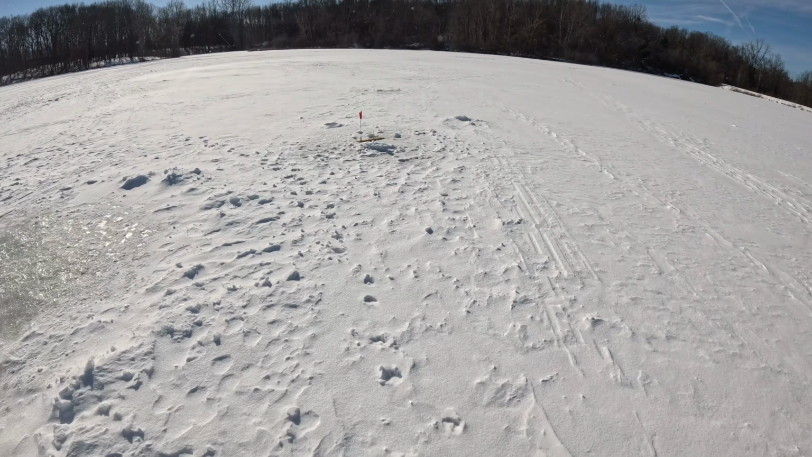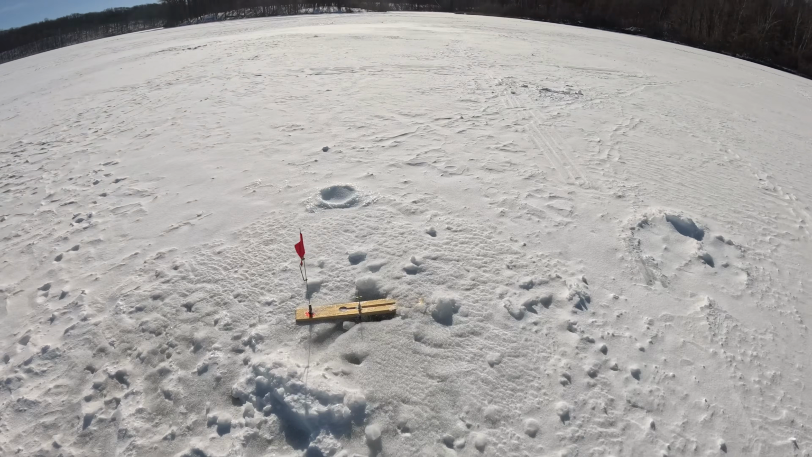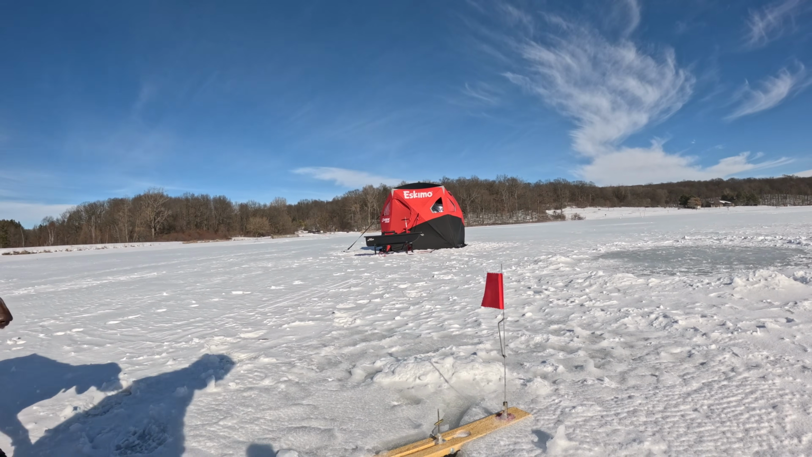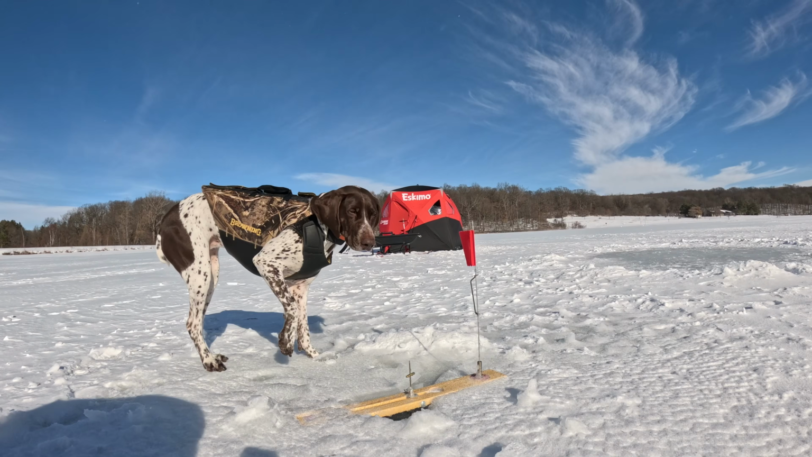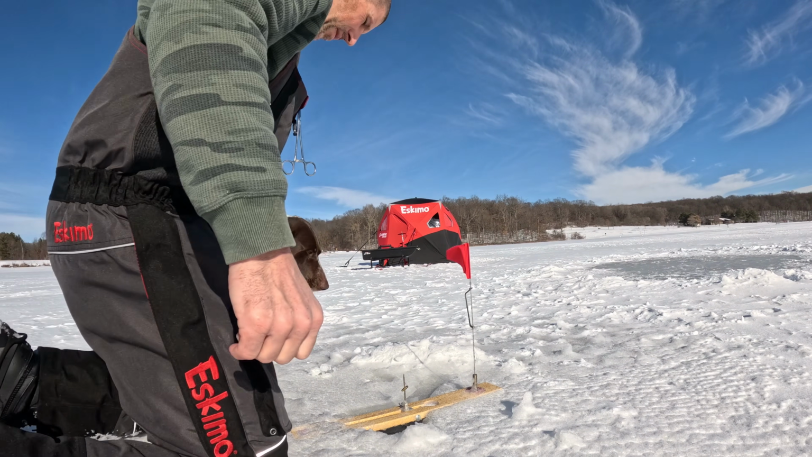All right, we got another flag. I don't even know if you can hear me because it's so darn windy. But let's see what we got here. She was rolling pretty hard a minute ago. Jumping.